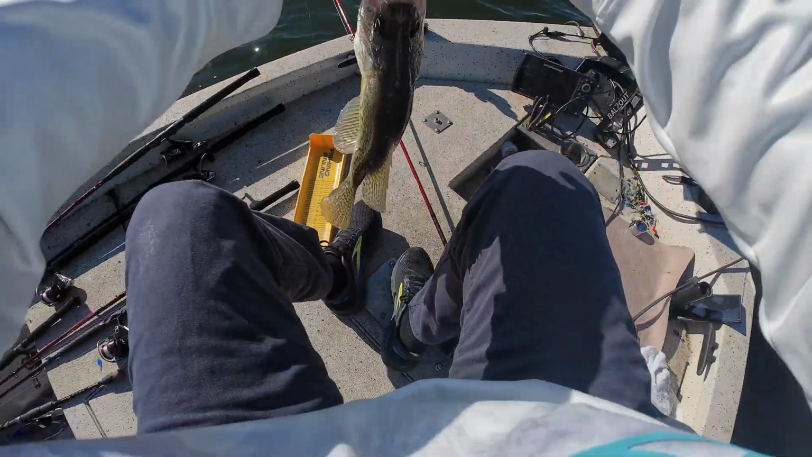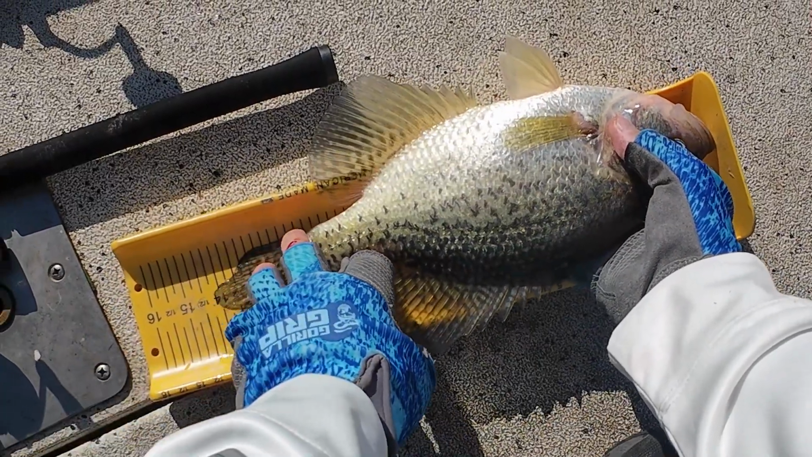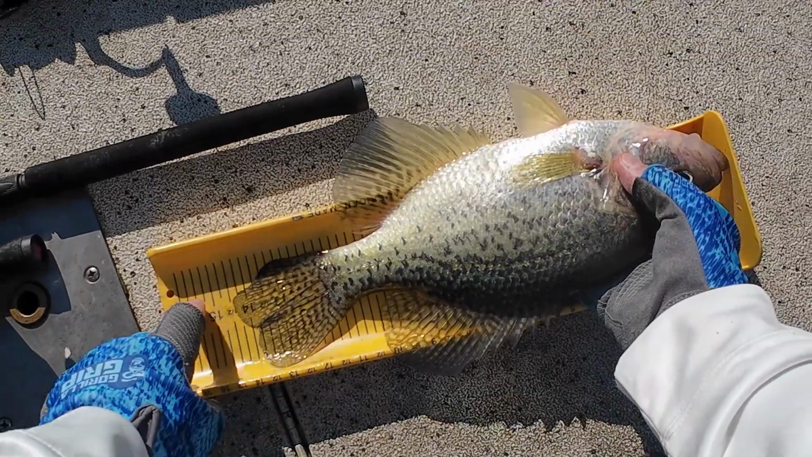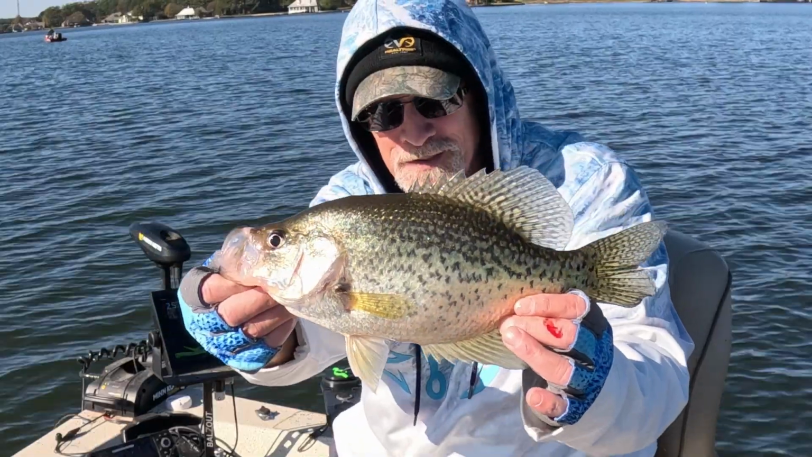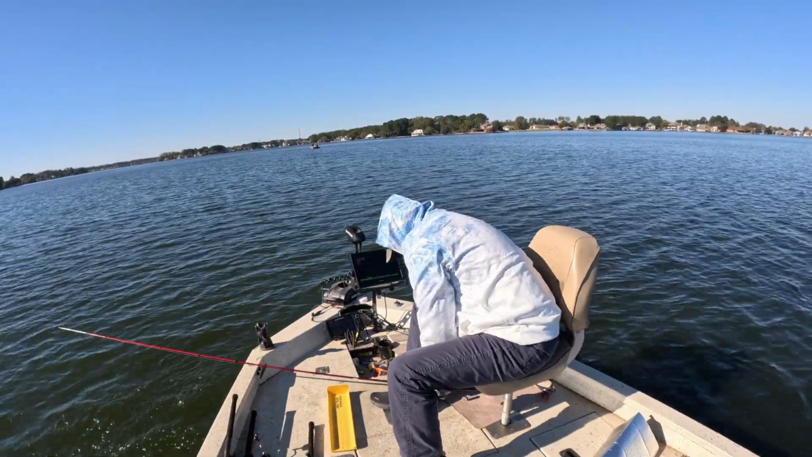Lord have mercy. Over 14. 14 and a quarter. Black crappie. Look at that mug, man. 14 and a quarter. Get back home, you know.